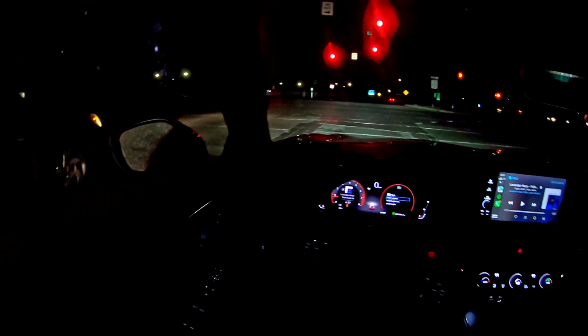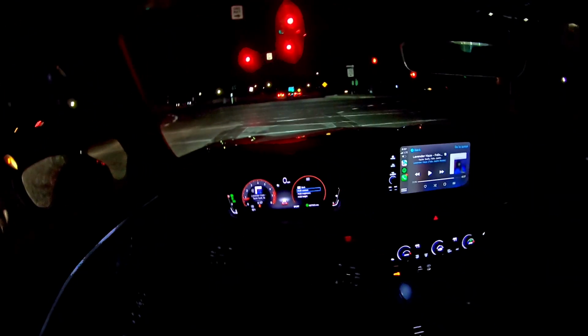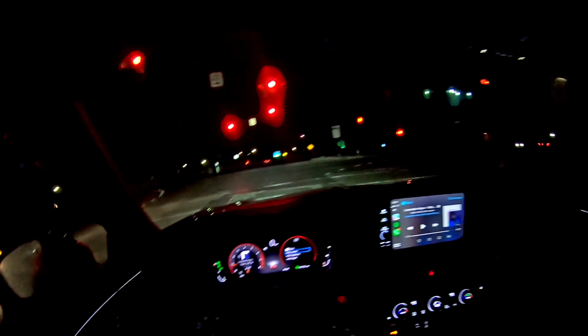I also got traction control reduced. That happens when you just press the button over here, the traction control button. It's reduced, not fully off. Just going for a little spirited drive tonight. Do a couple of curves and head back to the house, show y'all what it's like to drive this thing at night. I like these lights that come from up here down to the center console.